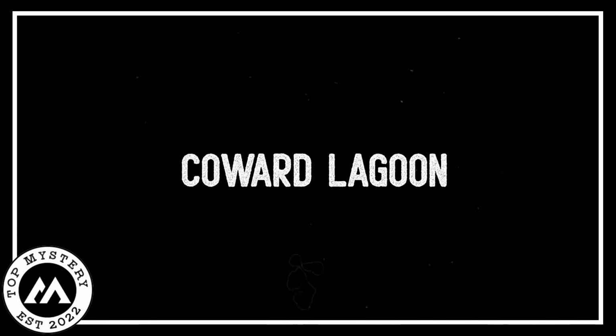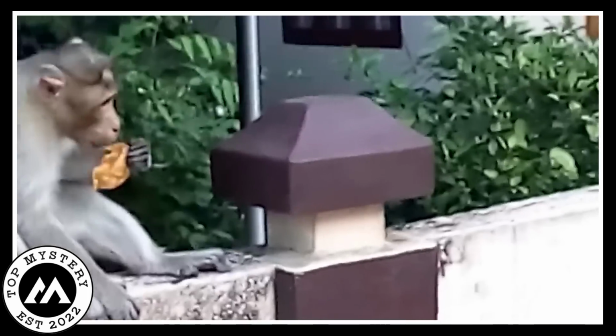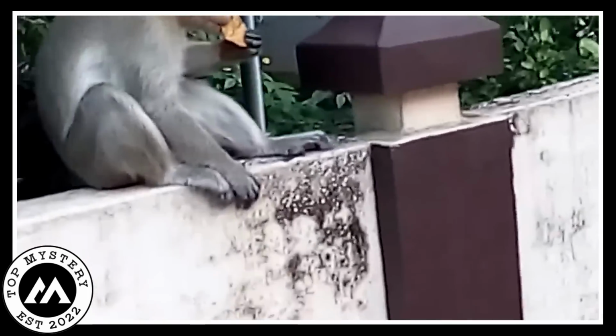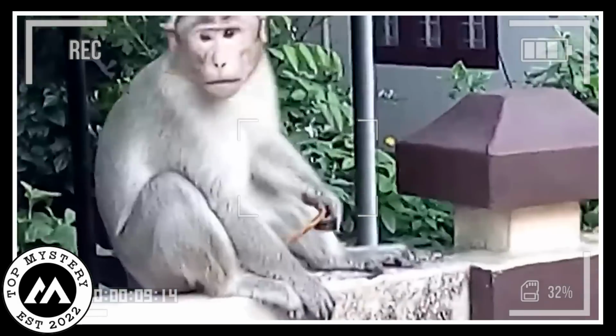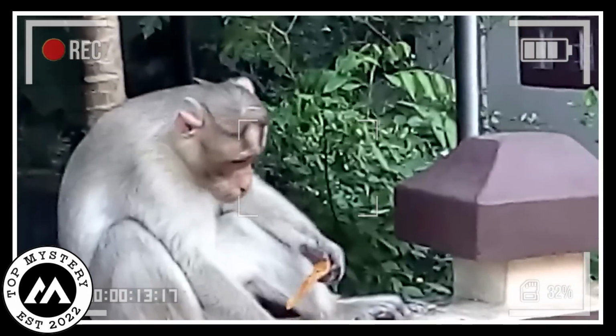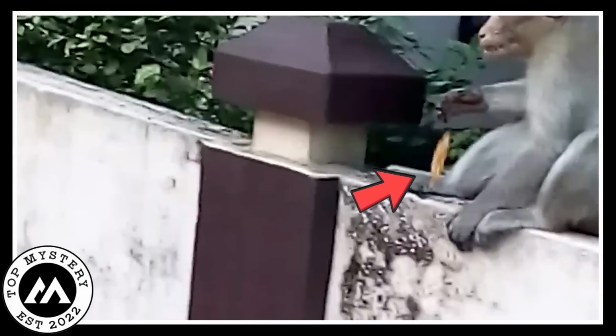Coward Lagoon. The camera captured a peculiar scene as a lagoon right there in the street was munching on something. Suddenly, its meal tumbled to the ground. Without hesitation, the lagoon bent down to retrieve its food.